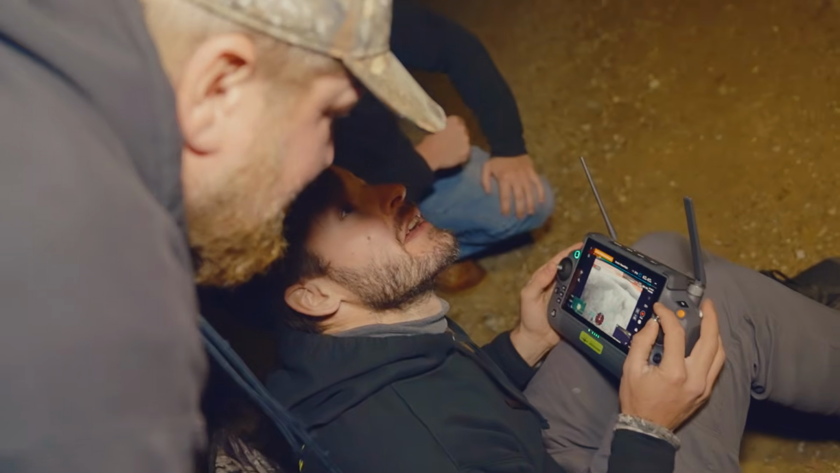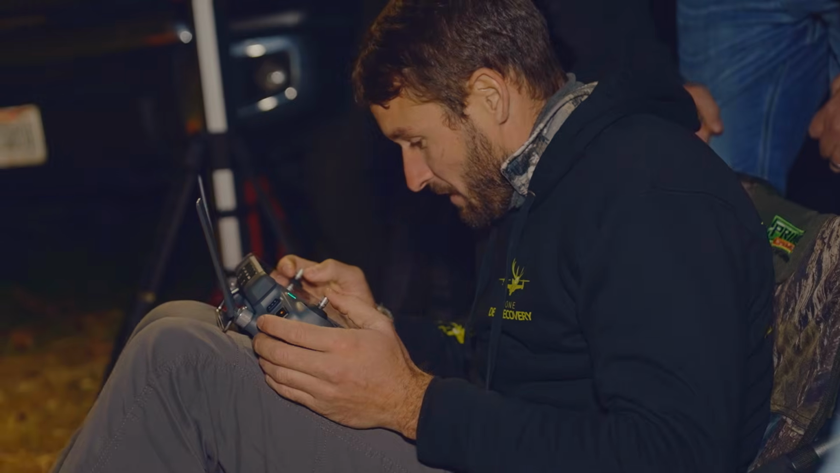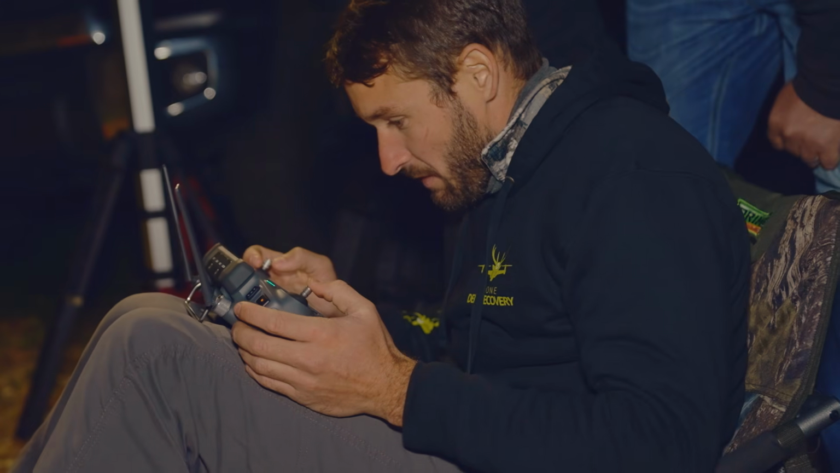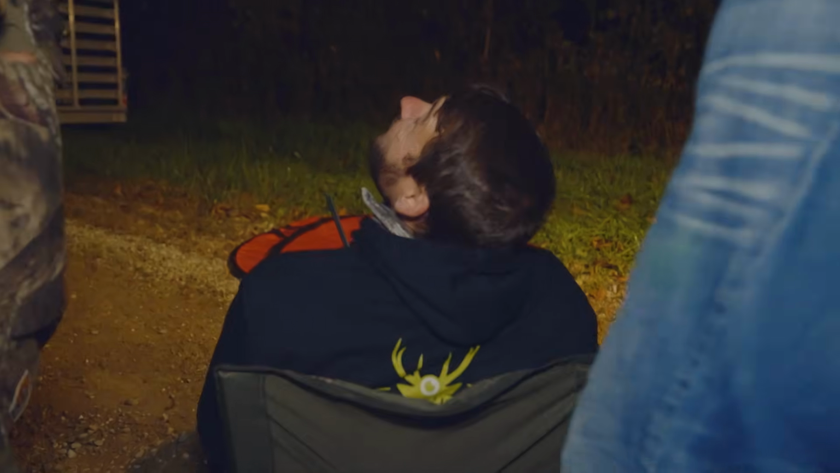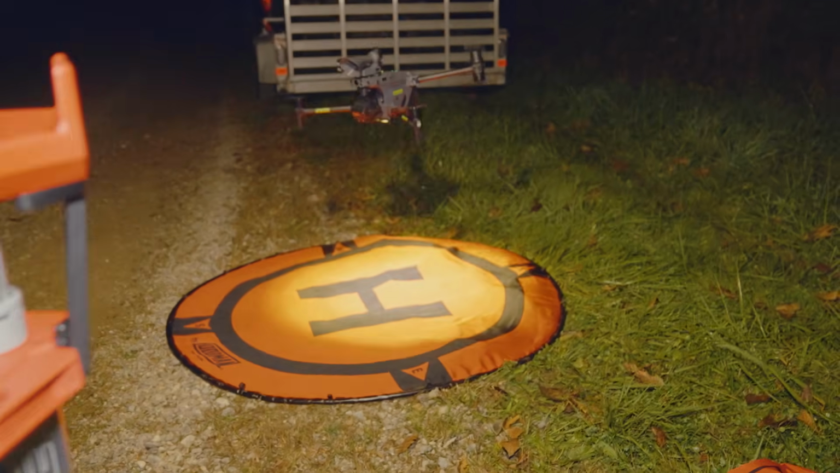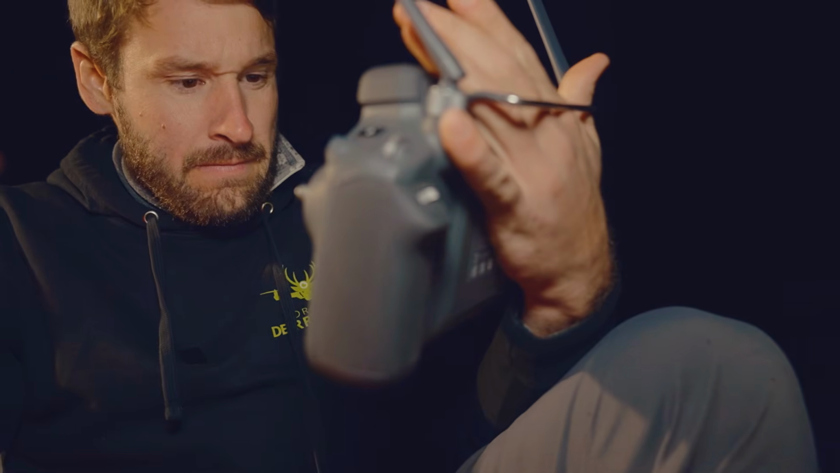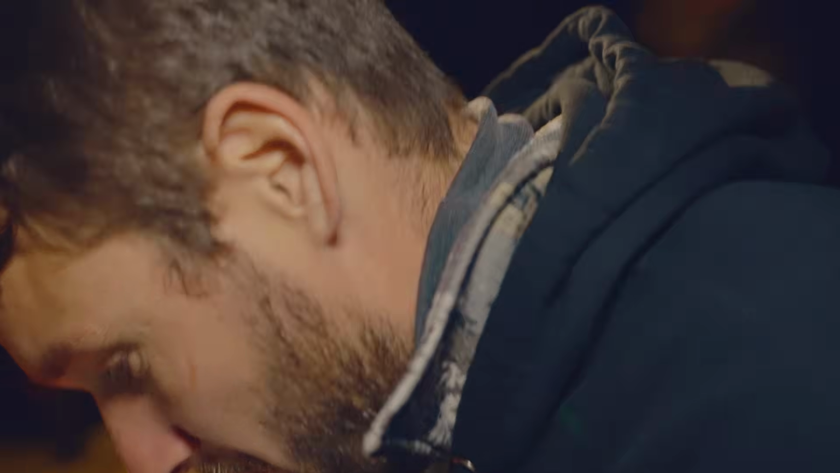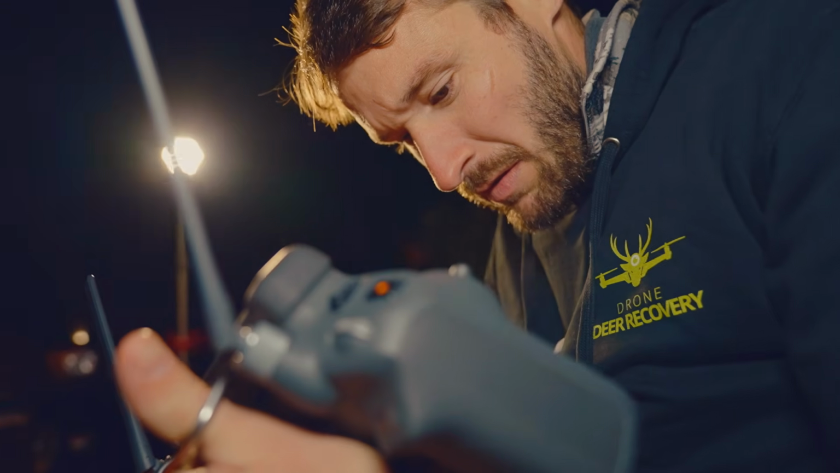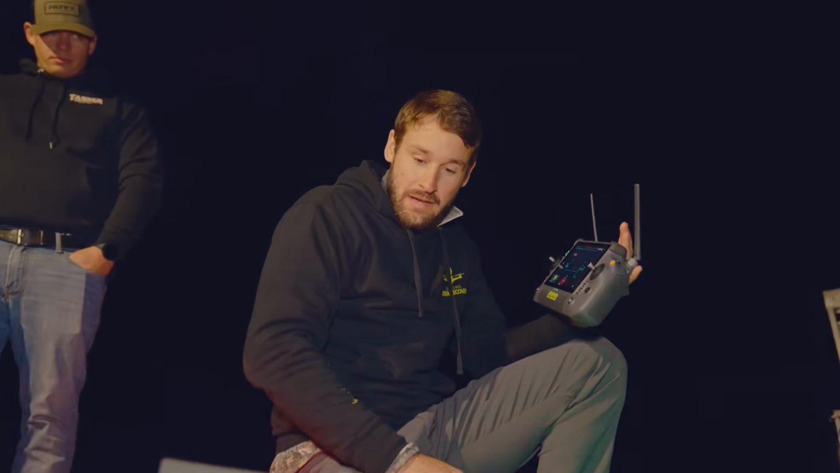Jeez, we're at 428 feet and we're just barely scooting across. It keeps turning the lights off, and I've got to see why. My spotlight was working just before I took off. I don't know, this thing's acting up. All the lights turned off, the spotlight wouldn't work. Something is really weird. I wonder if it's because of the satellites. Oh, lights turned back on. Had to come back and reboot the thing.